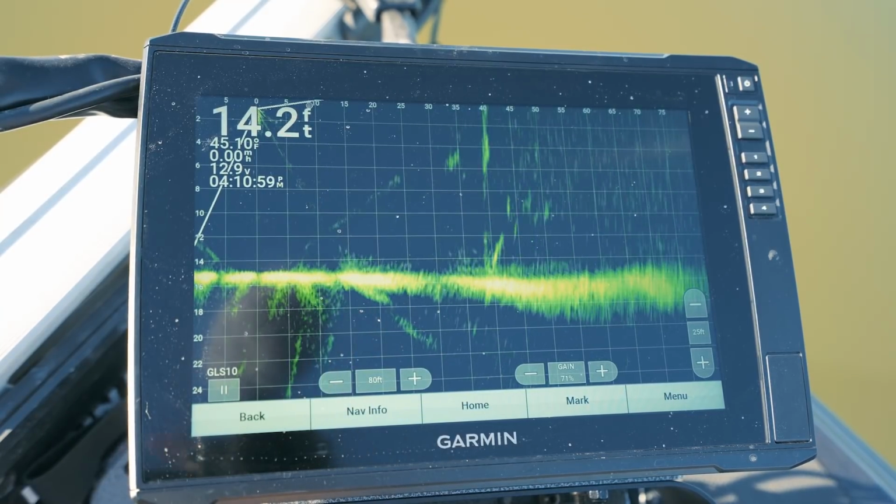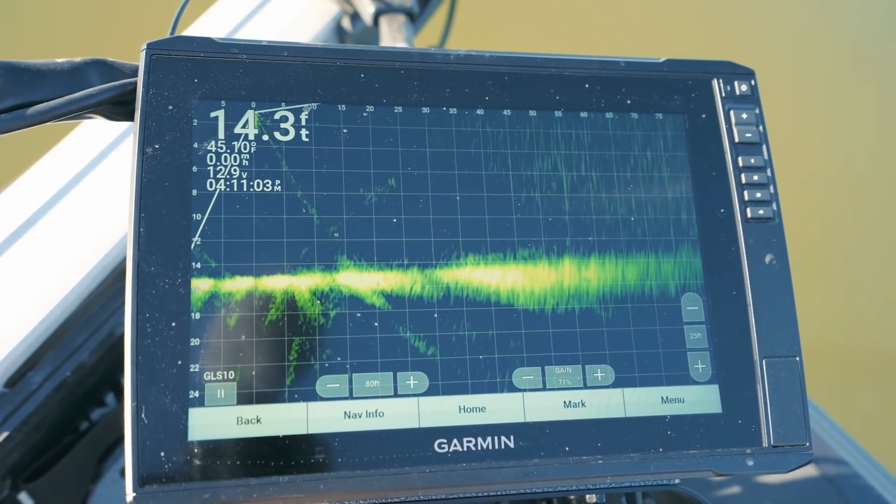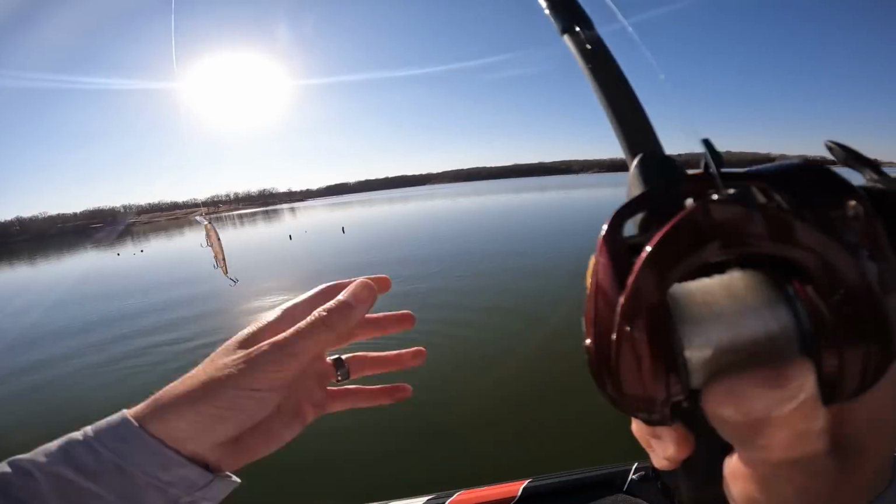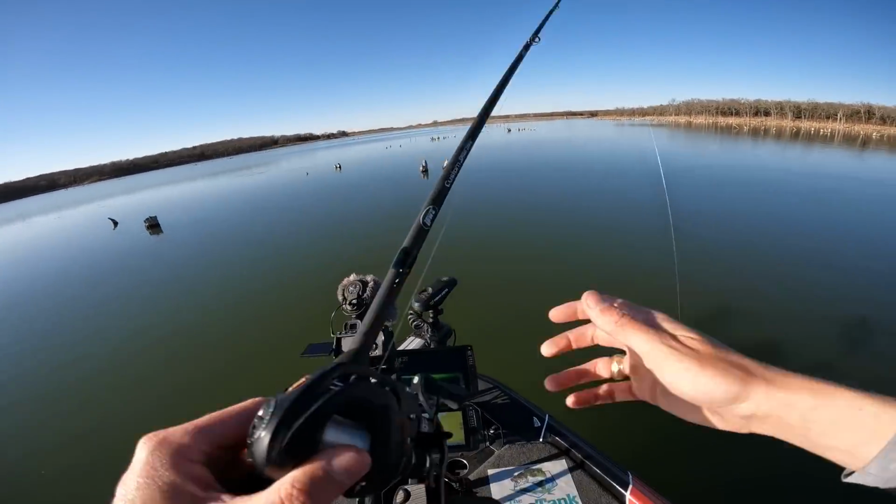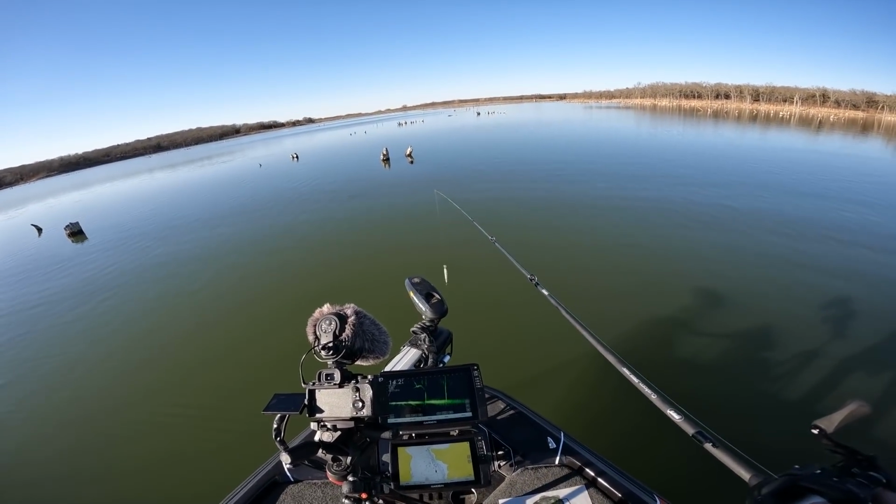And a lot of these branches here today have a slime on them, as you've probably seen me pick off my jerkbait throughout this video. Oh my gosh, am I throwing the right jerkbait? No, I'm not even throwing the right stinking jerkbait. How long have I been throwing the wrong jerkbait for? Of course it's not sinking. This is the sinking one. Oh my gosh.